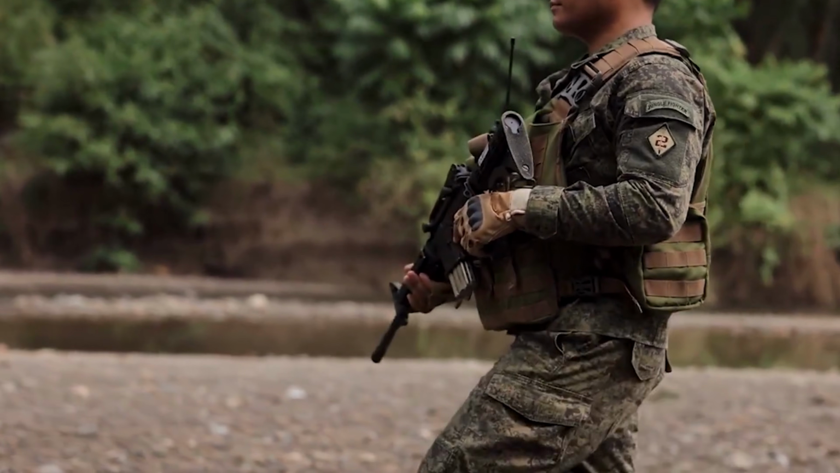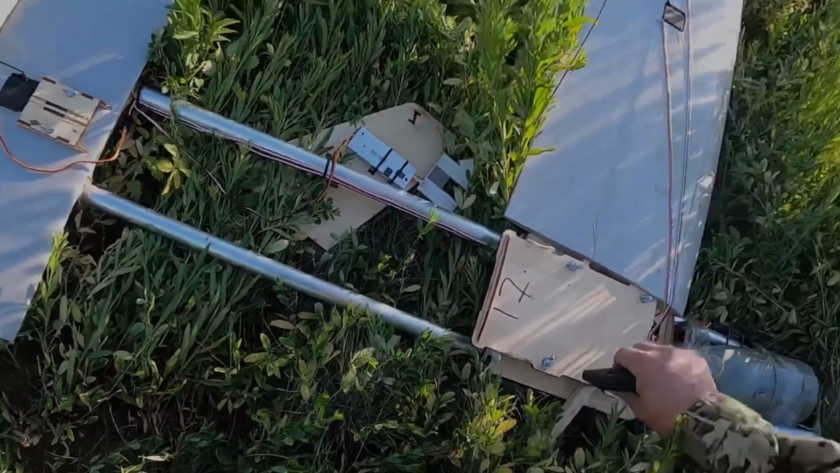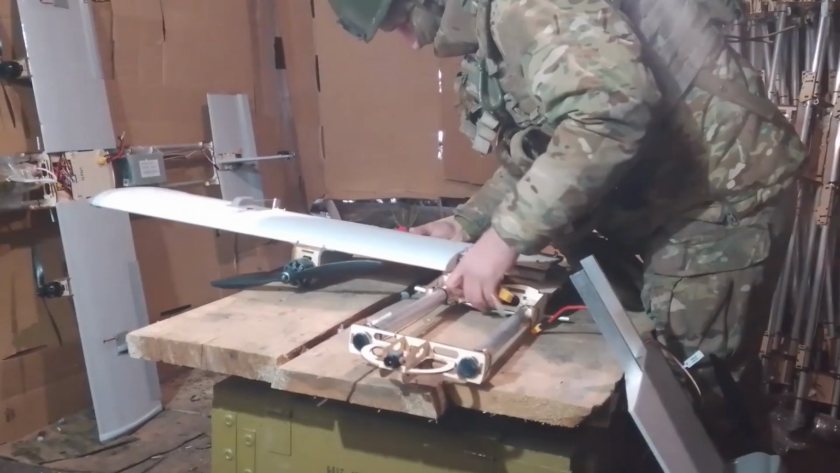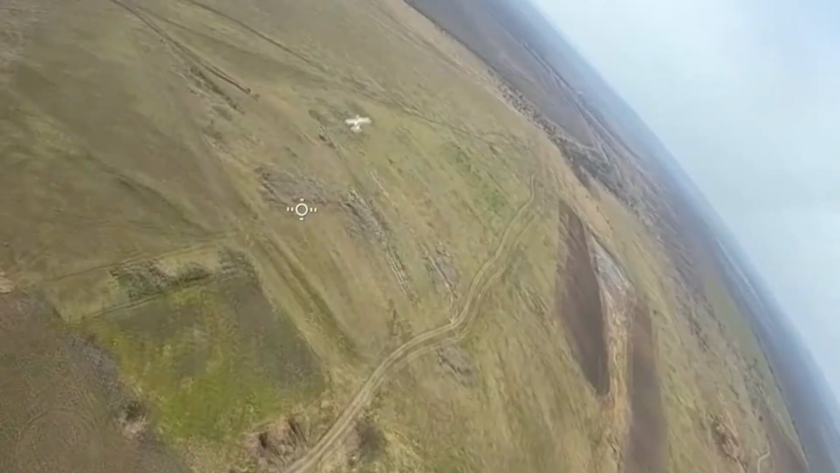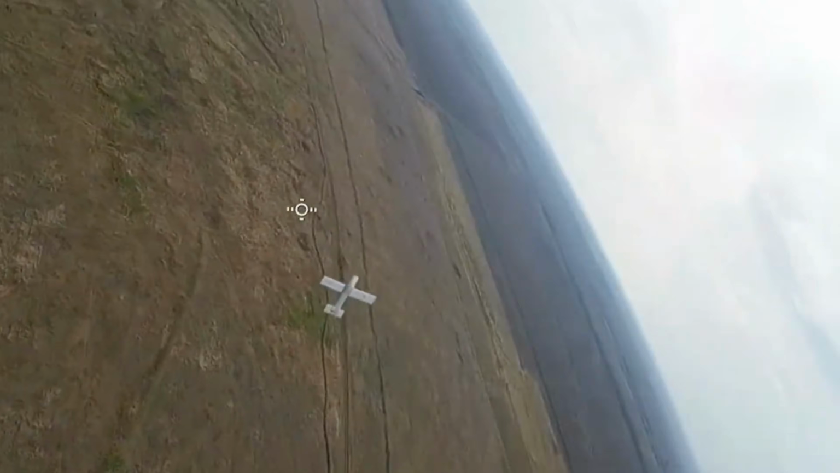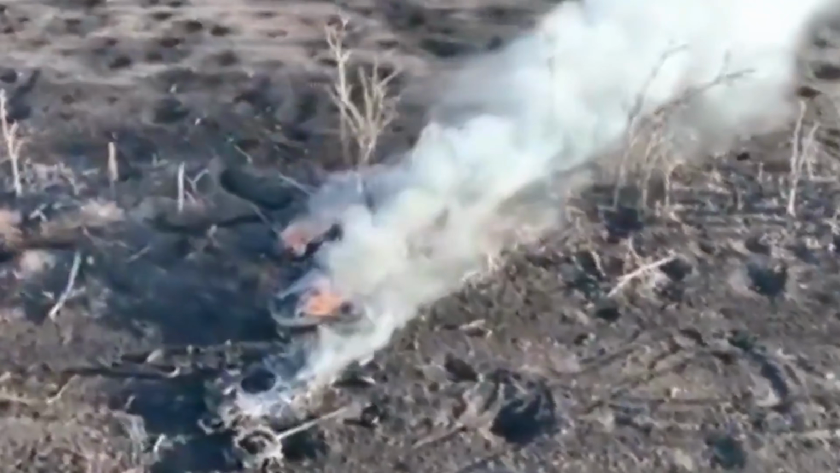From my personal point of view, the most important lesson is not that drones are powerful on their own. It is that drones become far more effective when they are connected into a system of observation, timing, and follow-up action. That system can turn a short moment on one road into a wider problem for an entire frontline position.